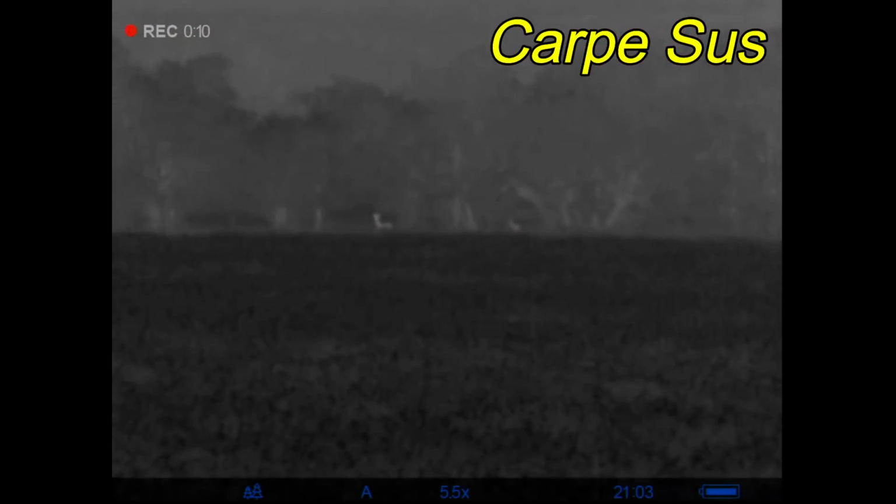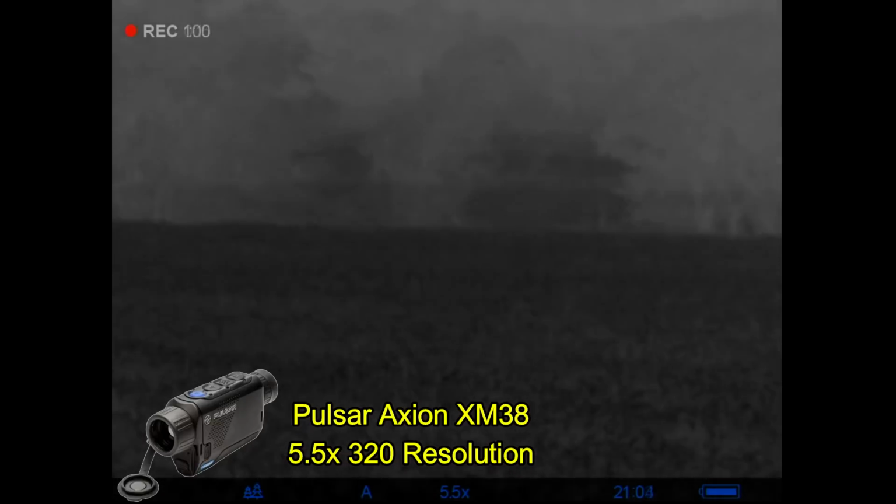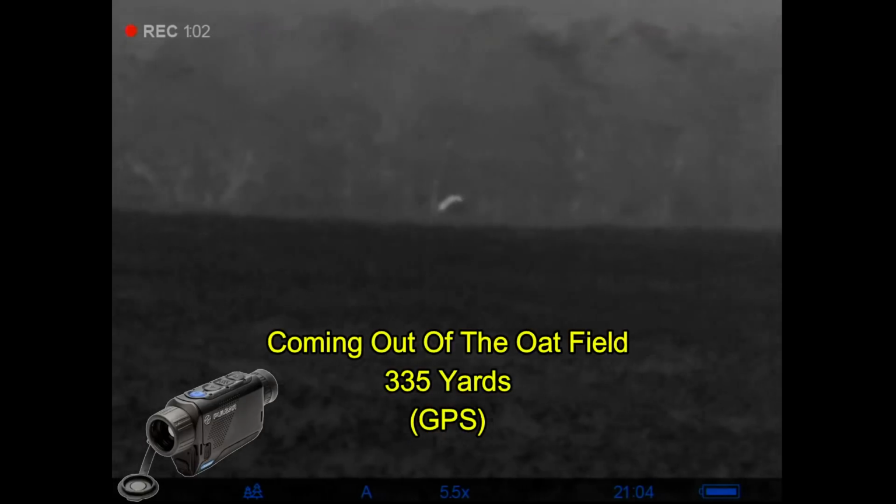Carpe Sus, hunting down in Bosque County, Texas. Got my first chance to use the Pulsar Axion XM38 handheld thermal scope.